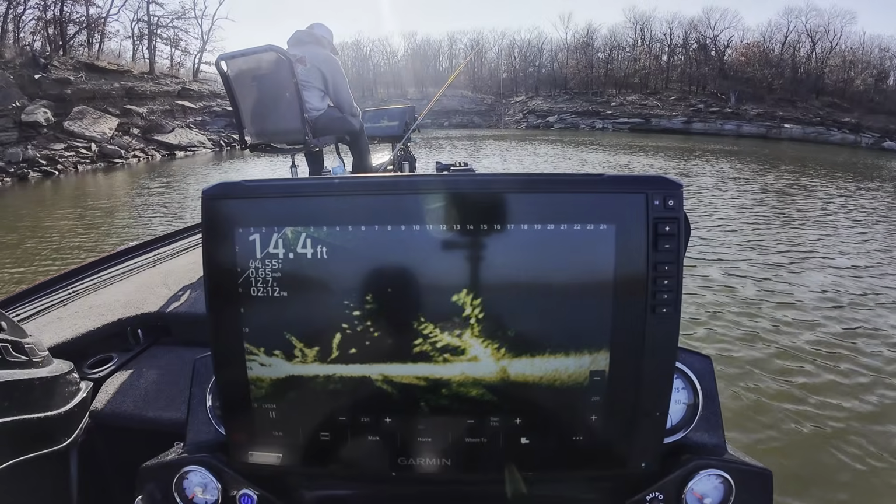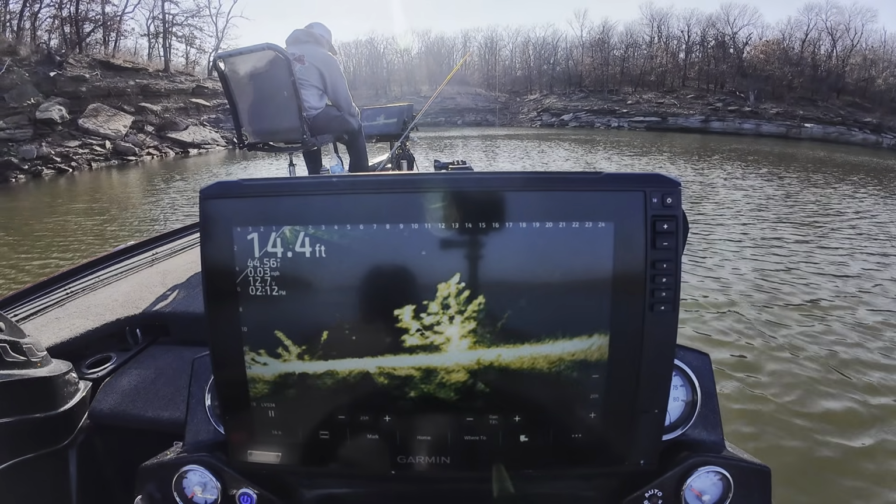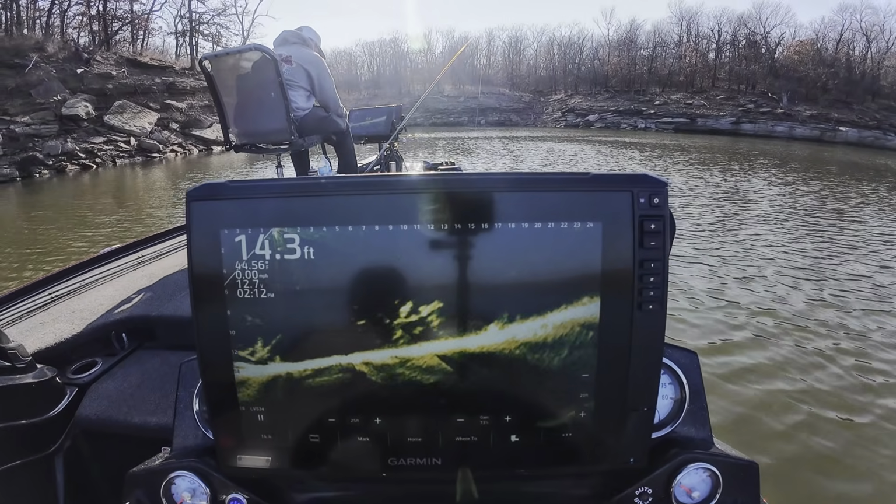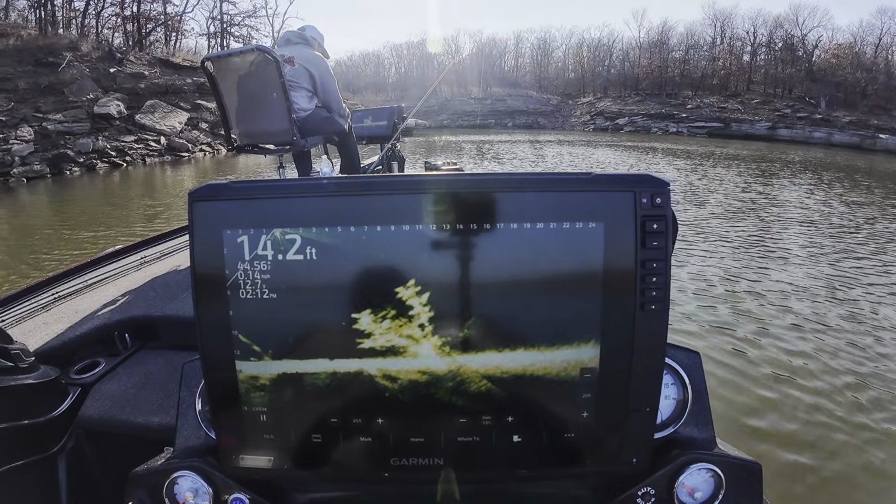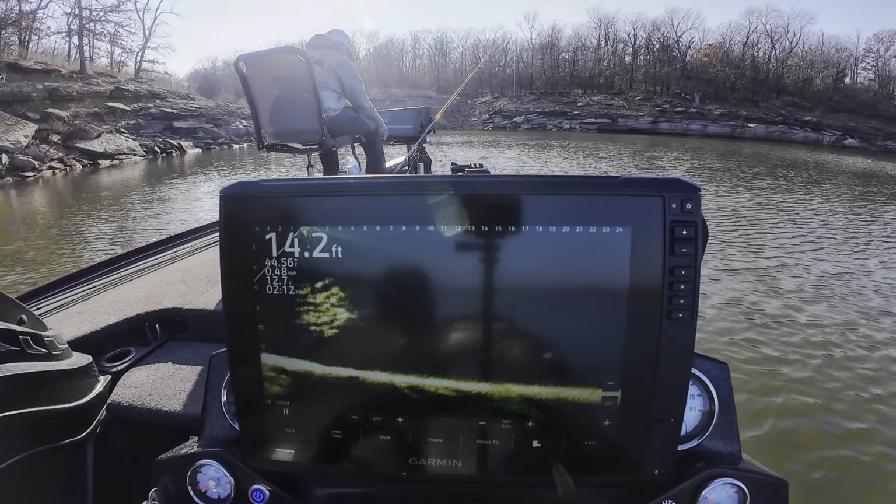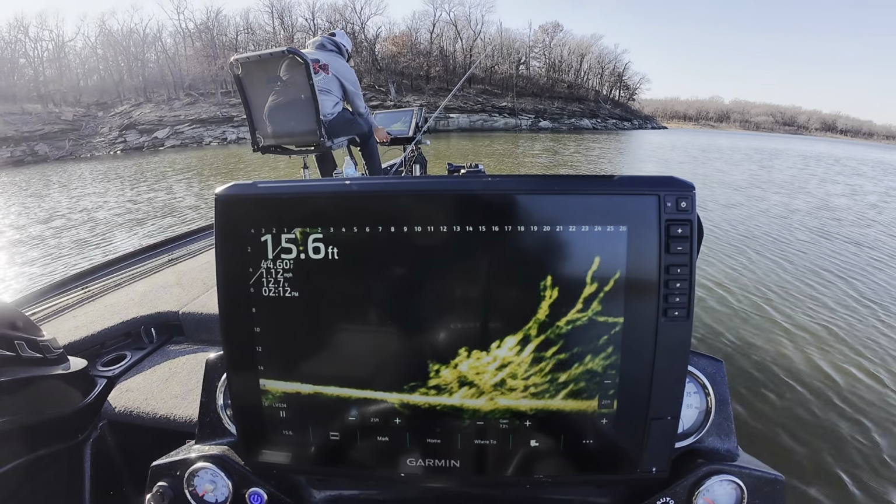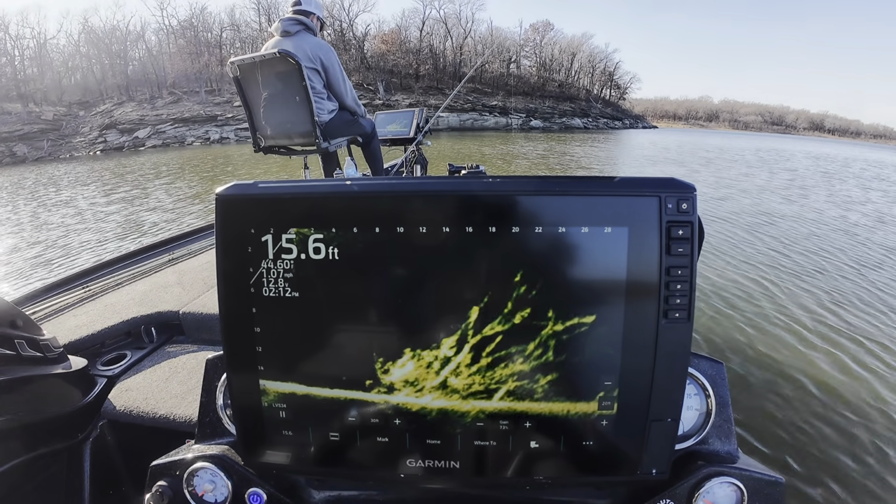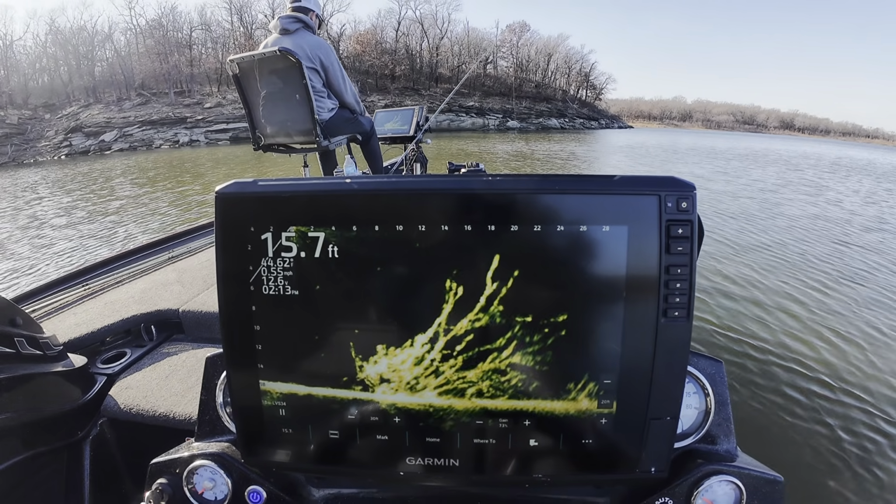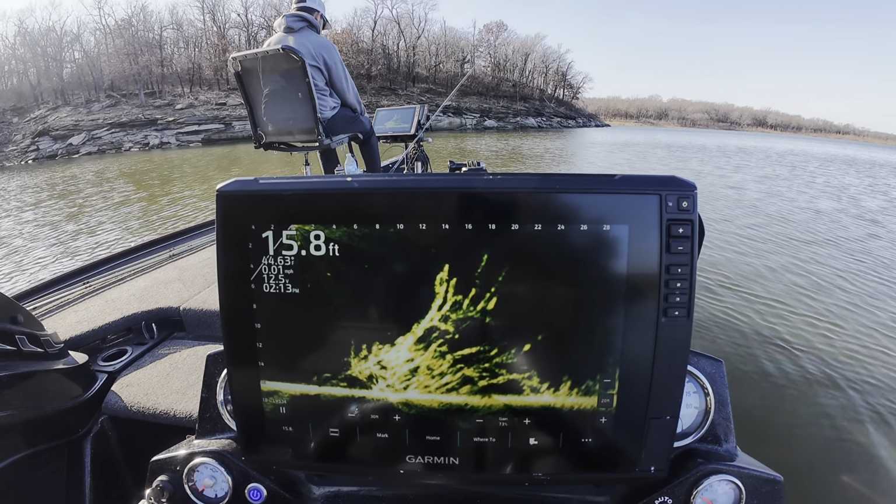Coming into some brush piles right here, there's a ball of shad. But that brush pile is full of fish, but they're all small. And that's mainly what I'm seeing. Fish are very few and far between, the bigger ones anyhow. A couple big piles right here. See if there's any fish on it. I see quite a few little ones. That's mainly all it is.